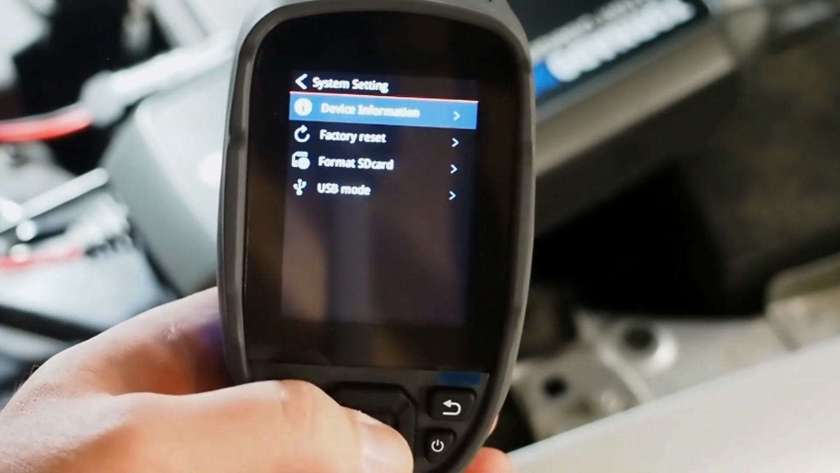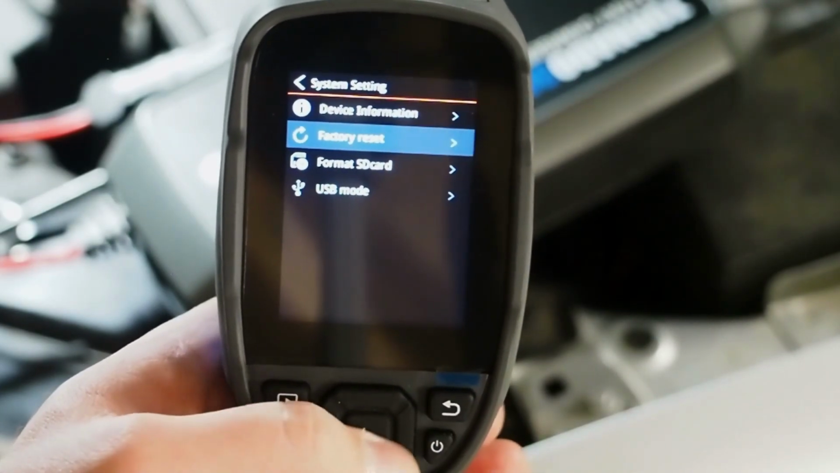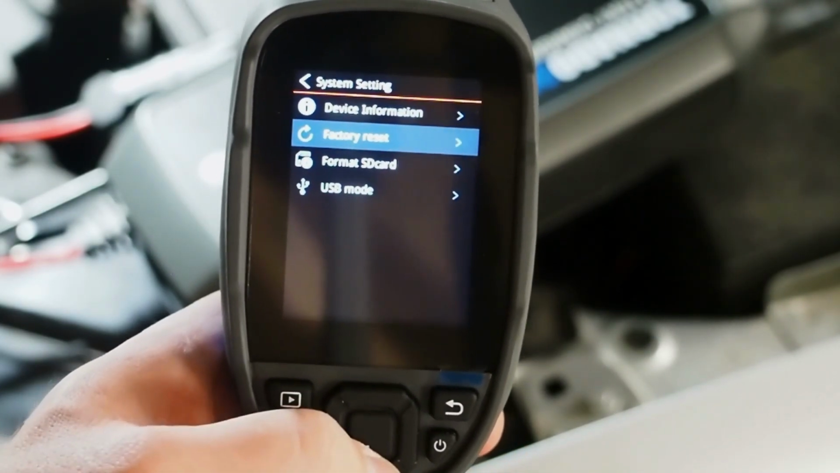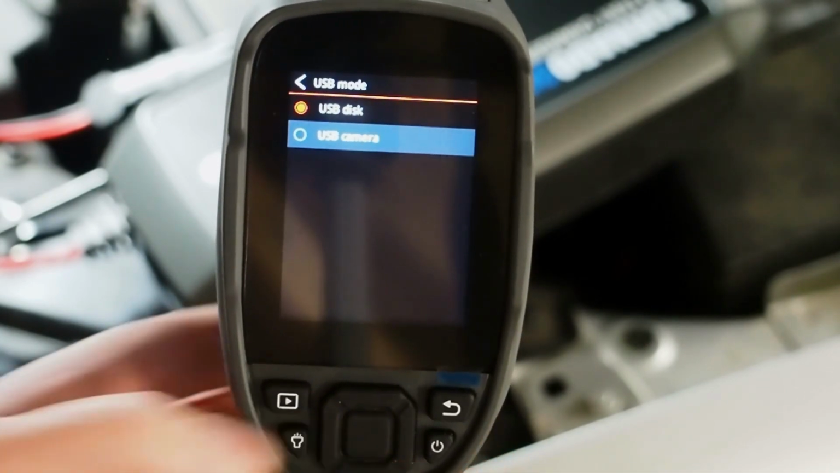Device info lets you see your device information. You can also do a factory reset if the tool is malfunctioning. You can format your SD card, and the USB mode. This is something pretty unique.